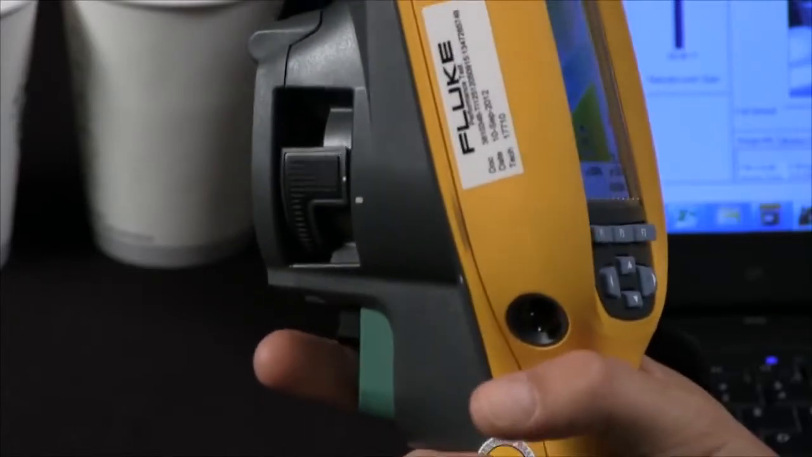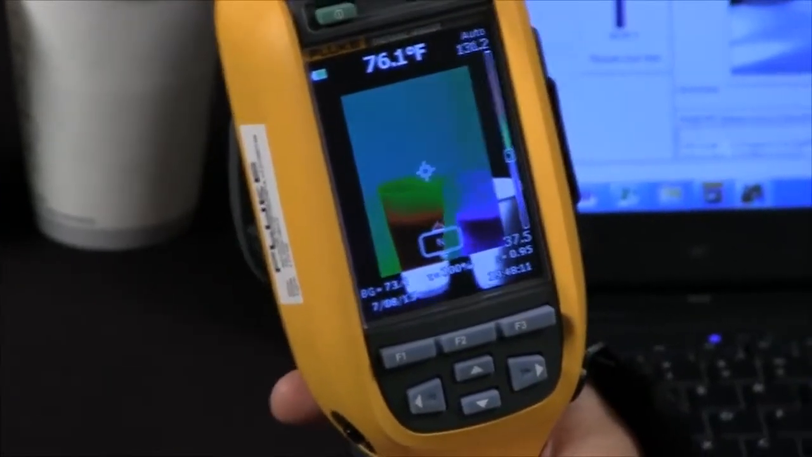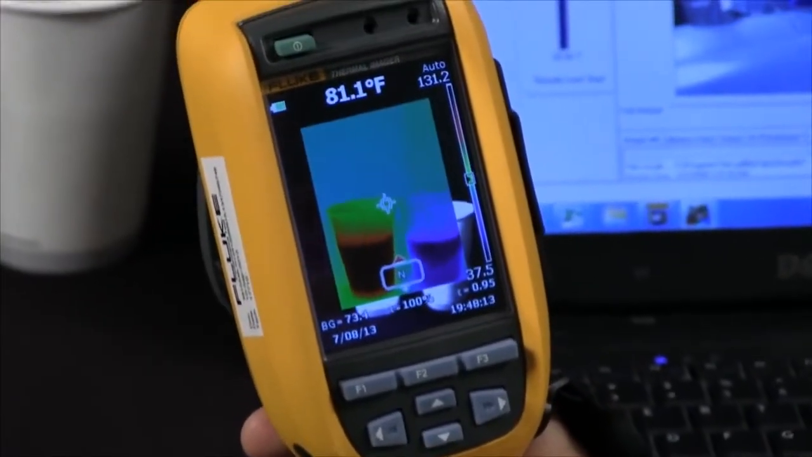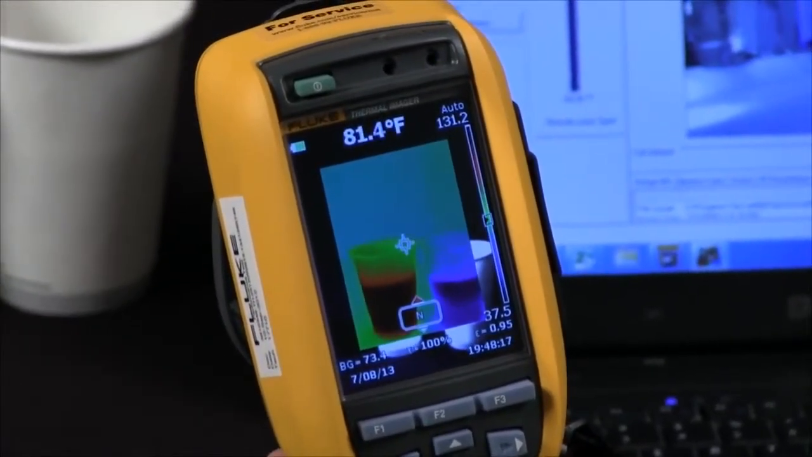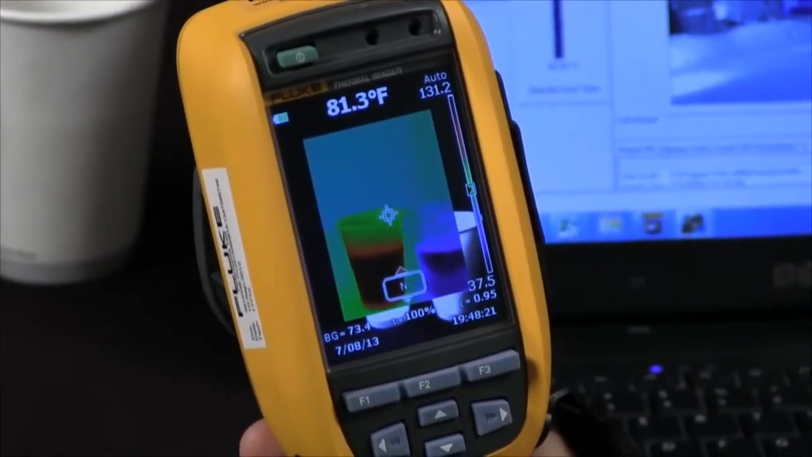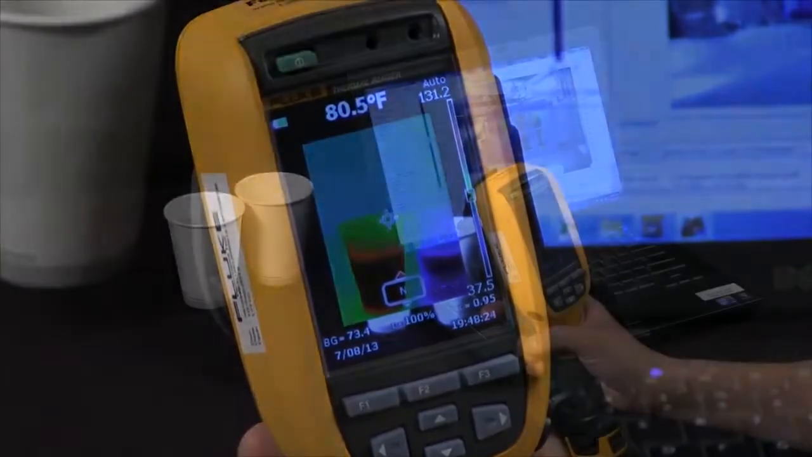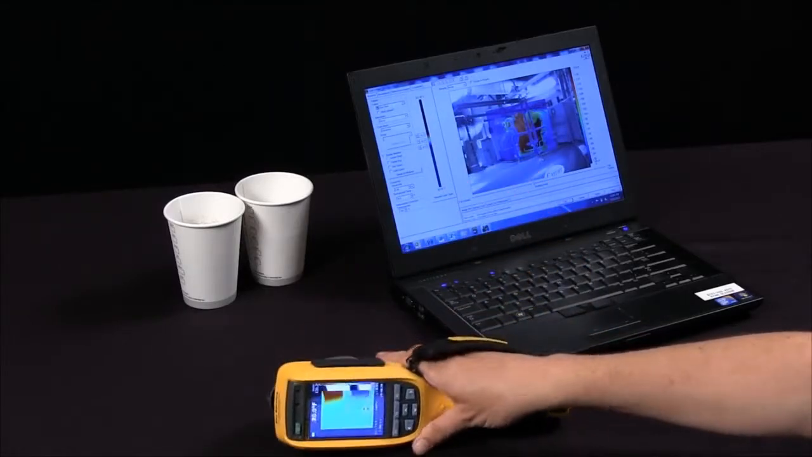On the side of this camera, we also have a technology called IR OptiFlex. This will allow you to autofocus between 4 and 20 feet. So if I pull this imager away, I'm too close in this caption, but if I pulled it away to that 4 feet, you would actually see these images align and be able to take your snapshot. Quick and easy.